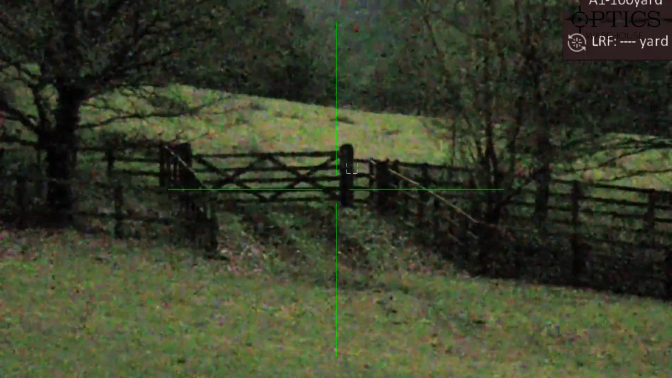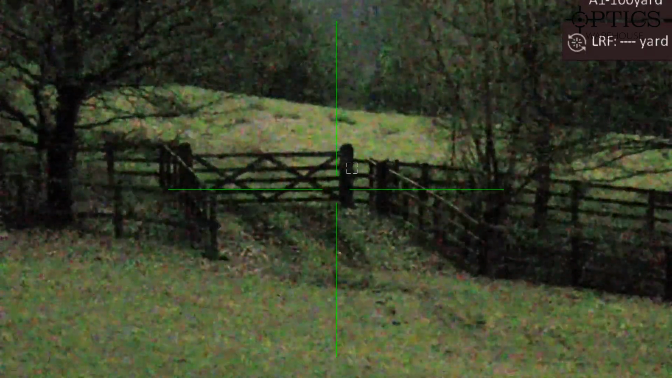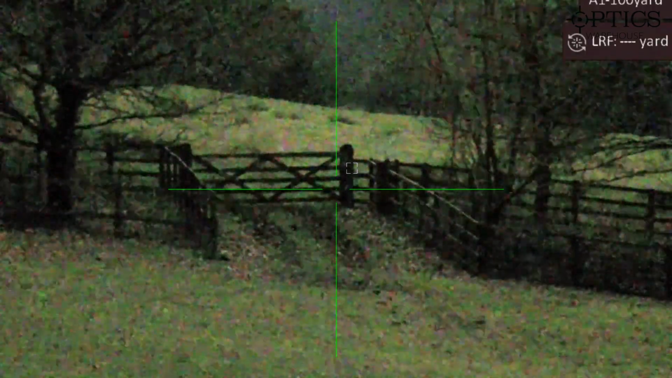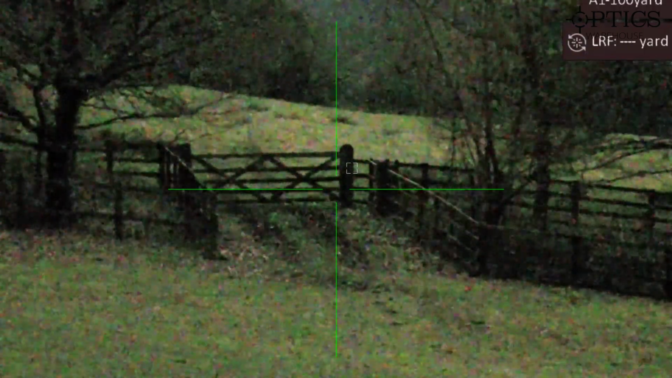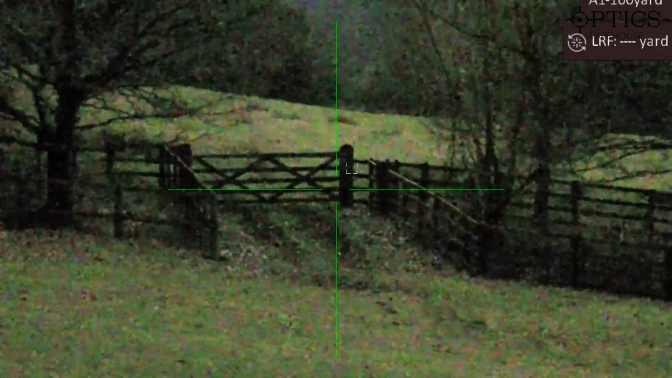Certainly on par there with the Alpex, and you are getting a nice crystal clear display, allowing you to be more covert perhaps with your target rather than using a red glow of say the illuminator that's built in to the actual unit there.